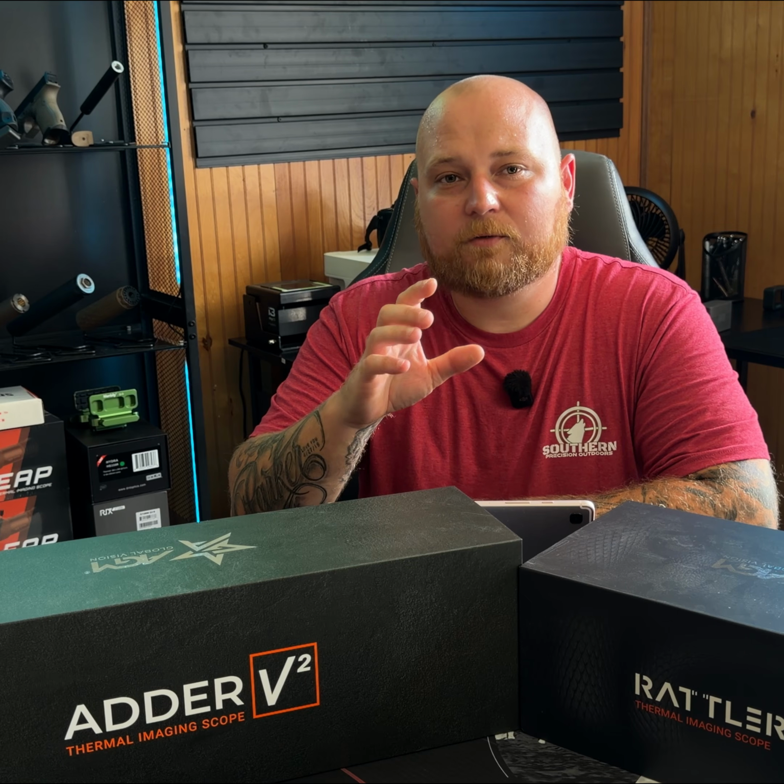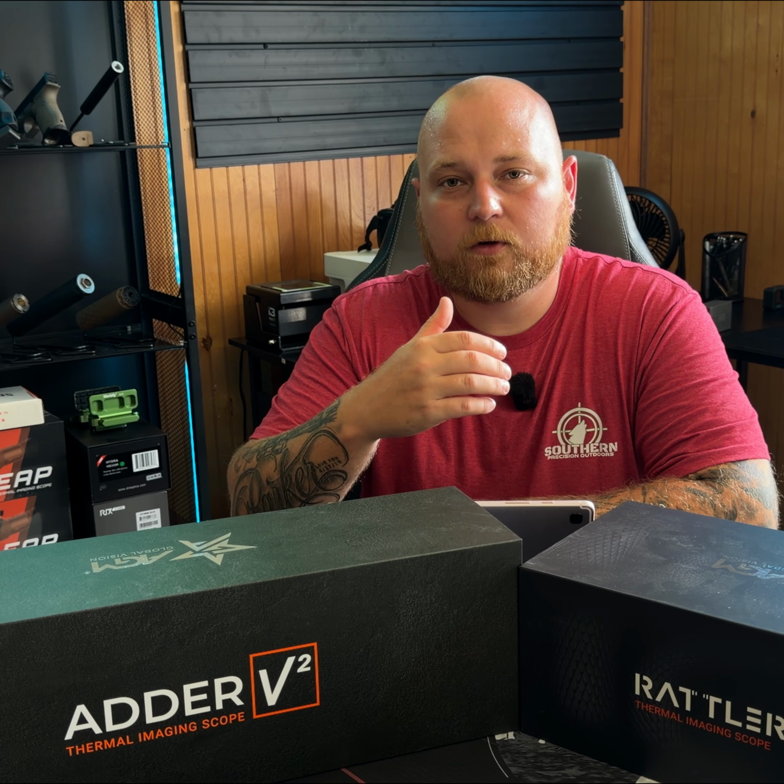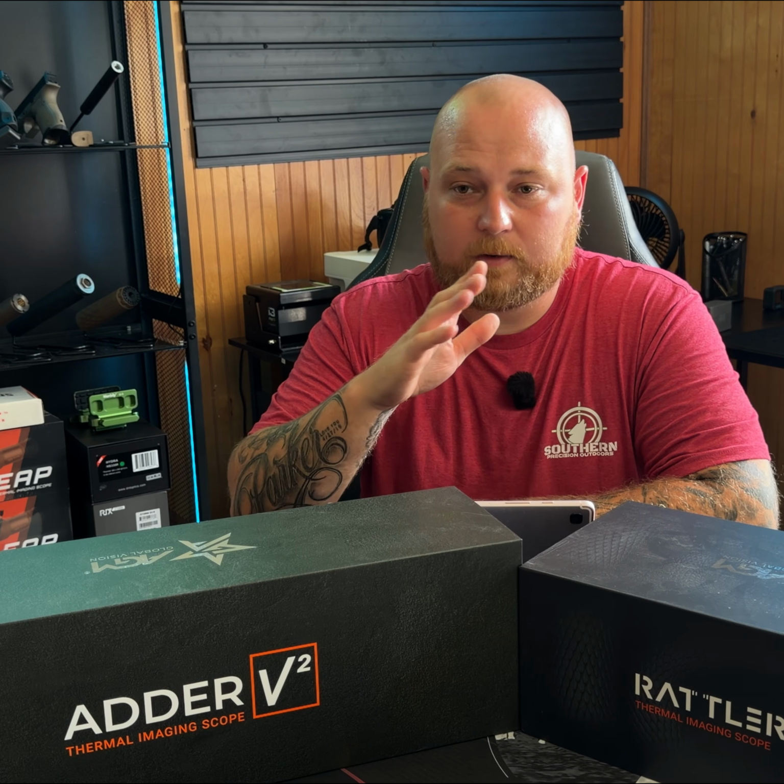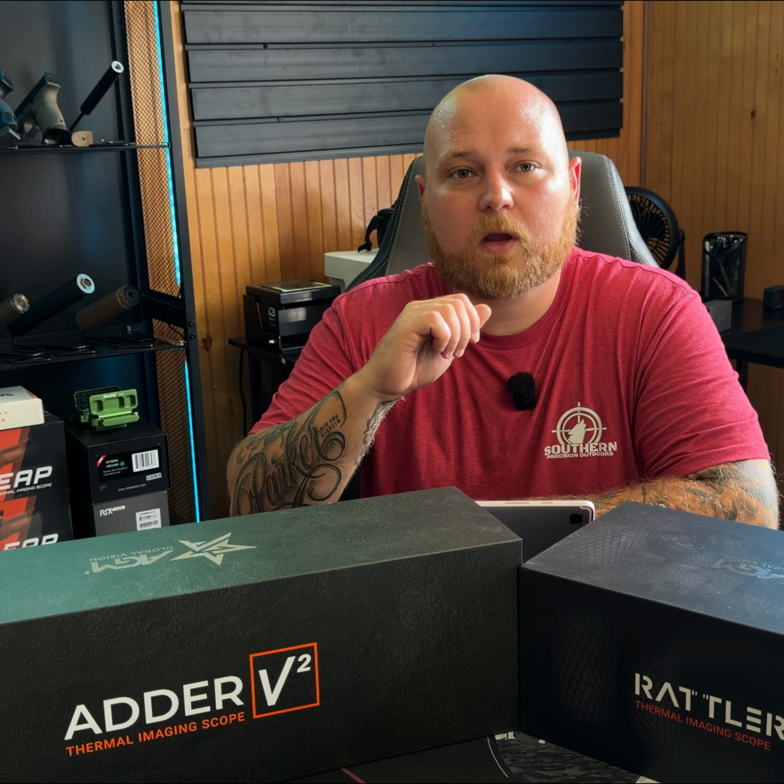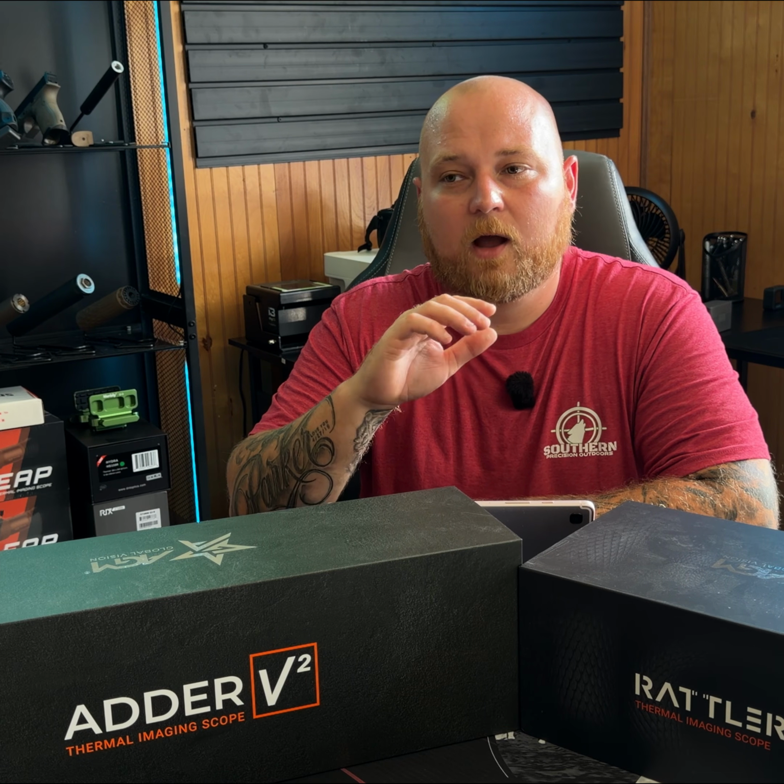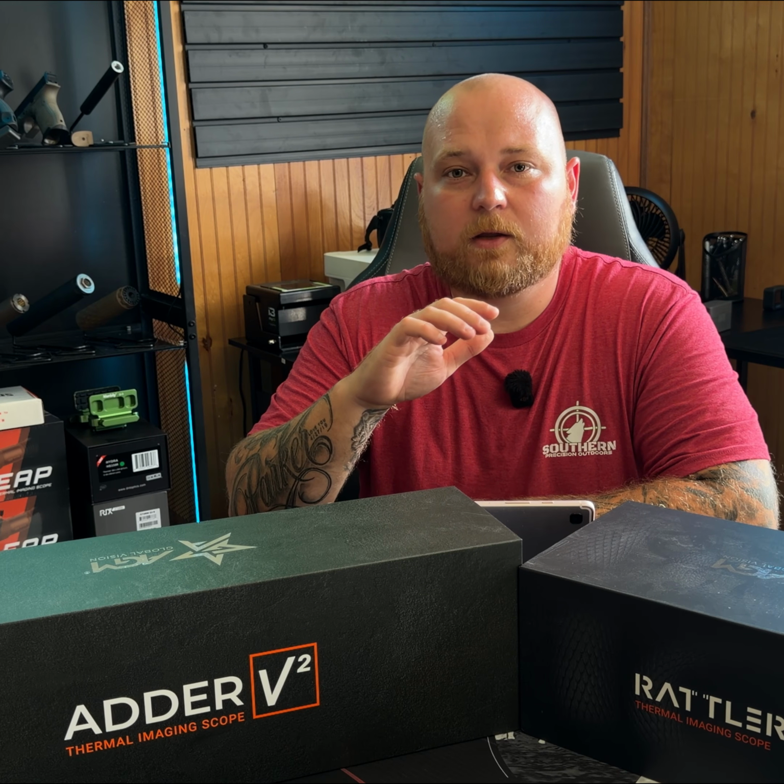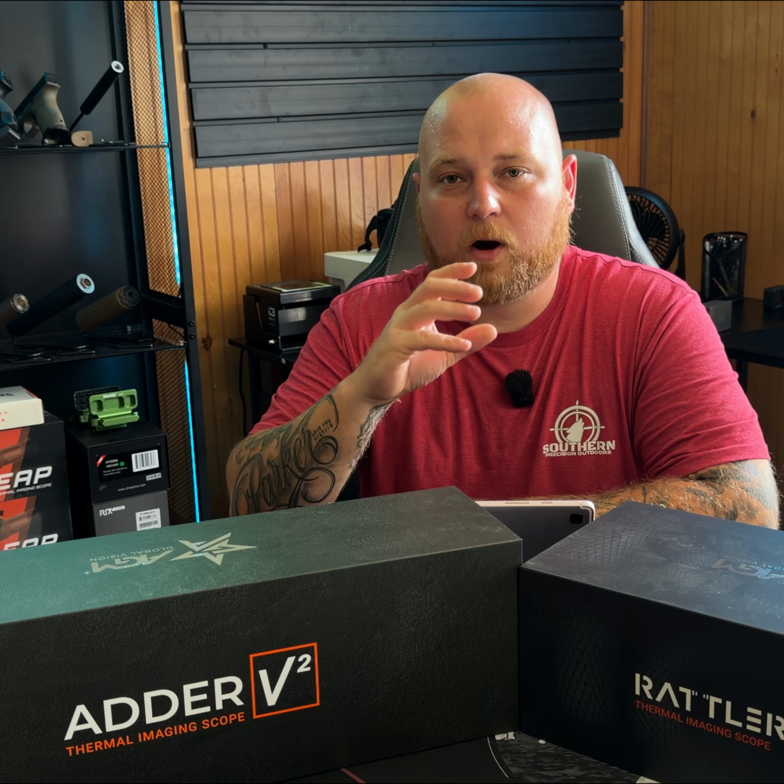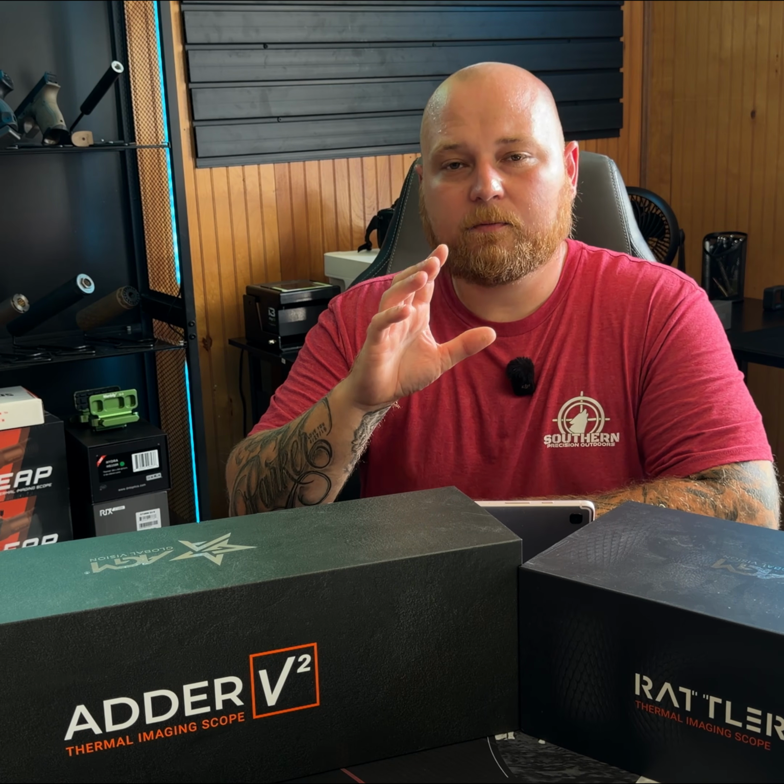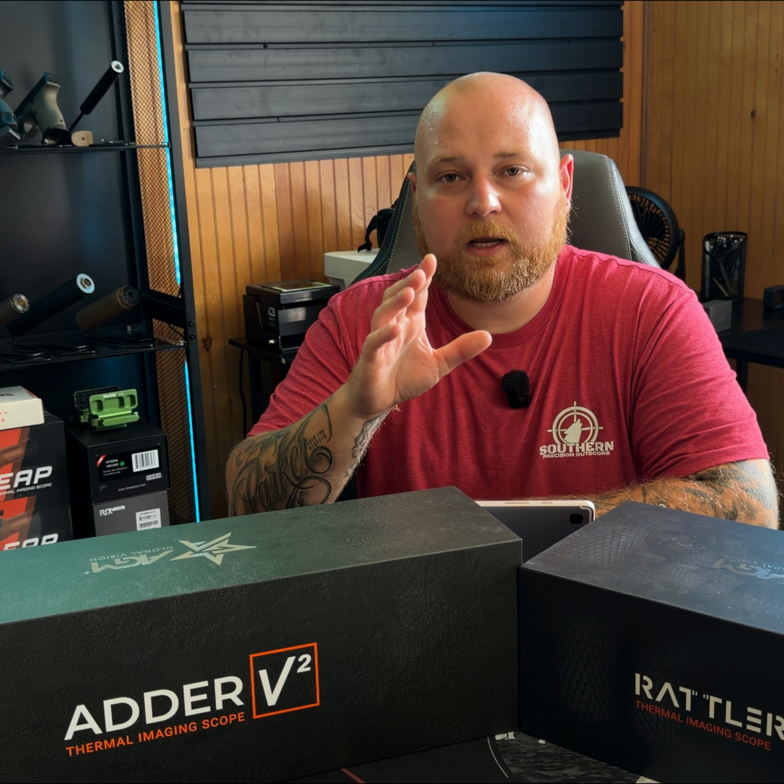Now, the identification range on a 256 is much, much closer than that 900 yards. Being honest, when it comes to actually identifying something with a 256, I would say about that 100, 150 yards is going to be about your max with properly identifying an animal. Now, like I said, you can see heat out plenty to 900 yards is what the thermal can actually pick up.